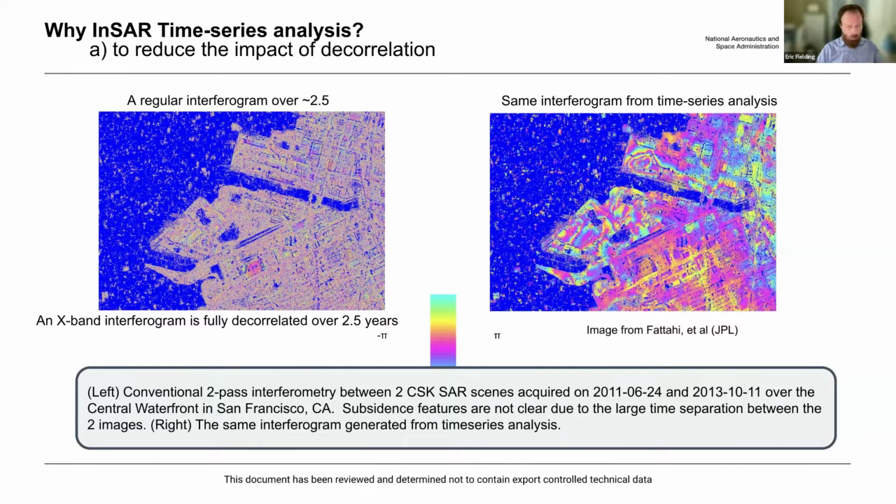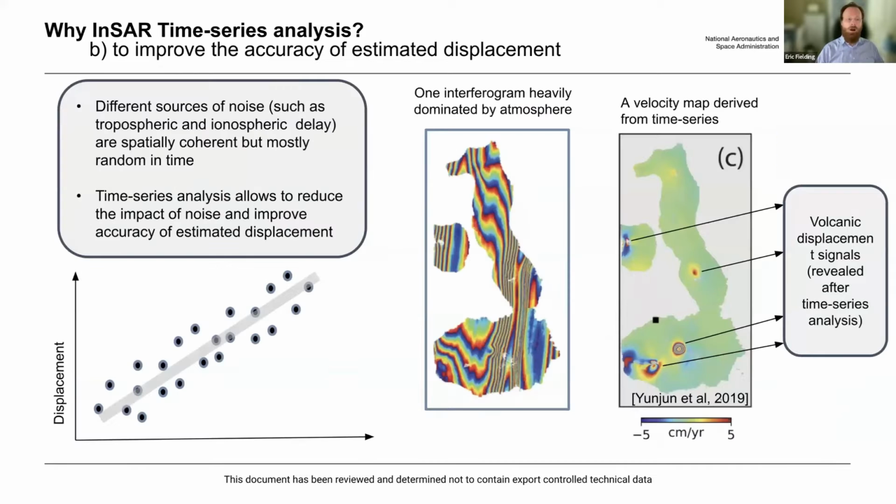It's not so important at L-band because L-band doesn't decorrelate nearly as quickly. That's the main reason why we're launching NISAR. Another reason is to avoid the noise from the atmosphere.